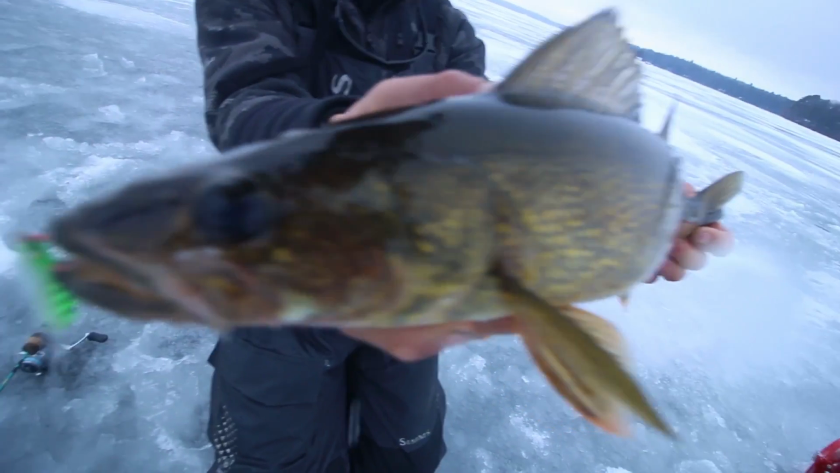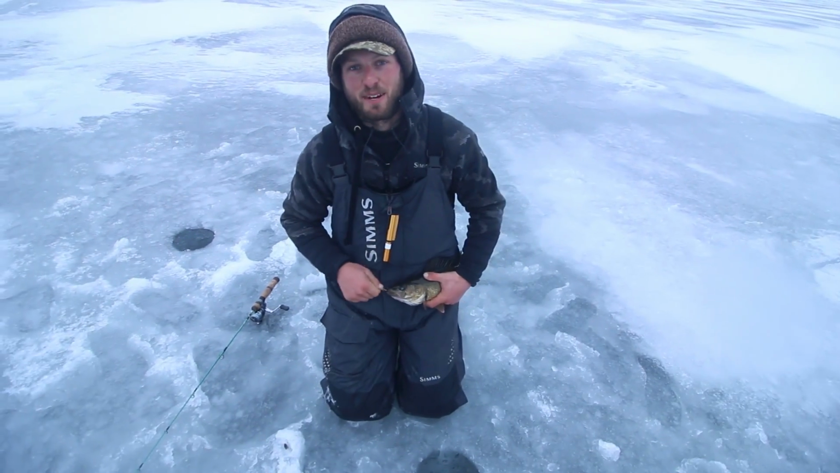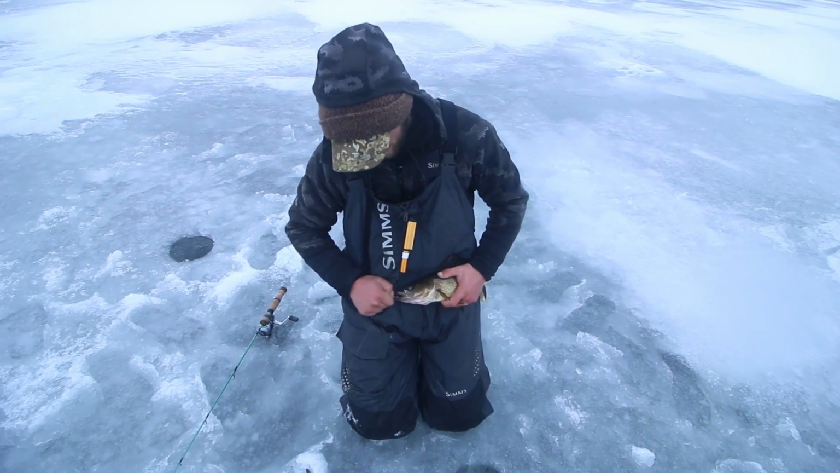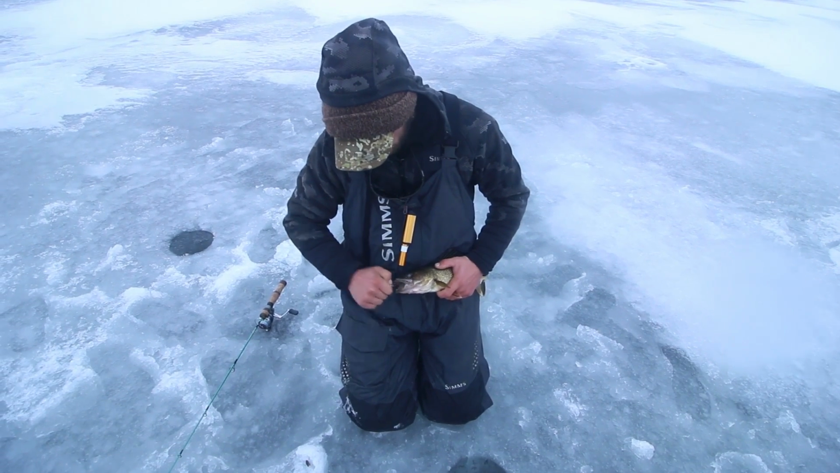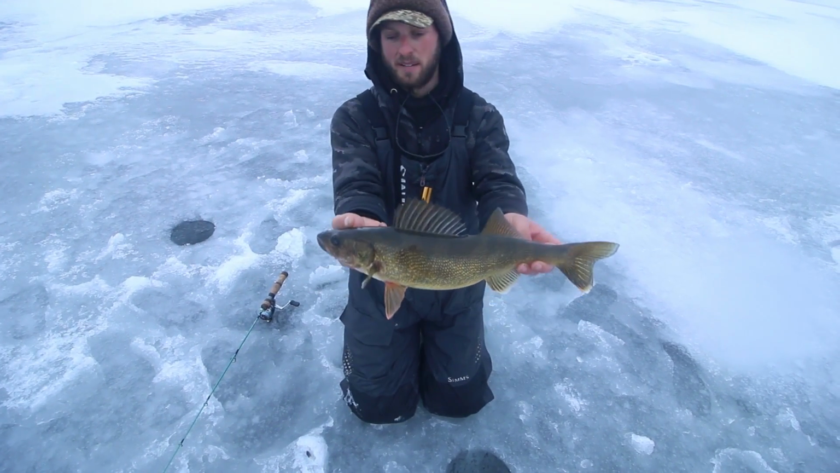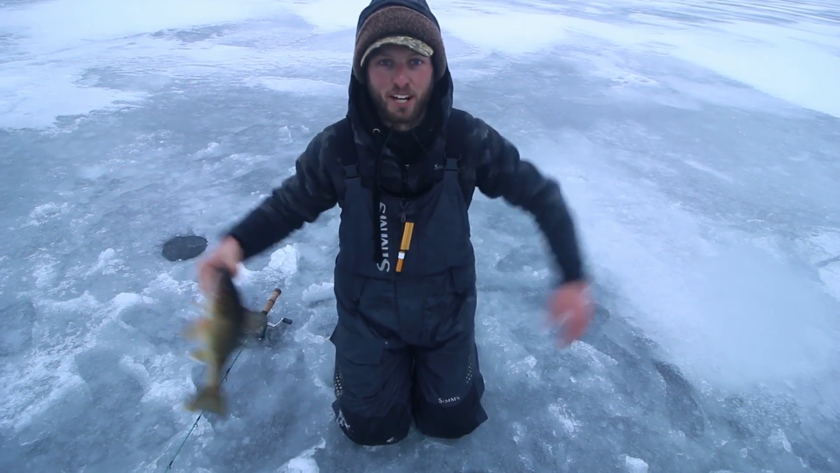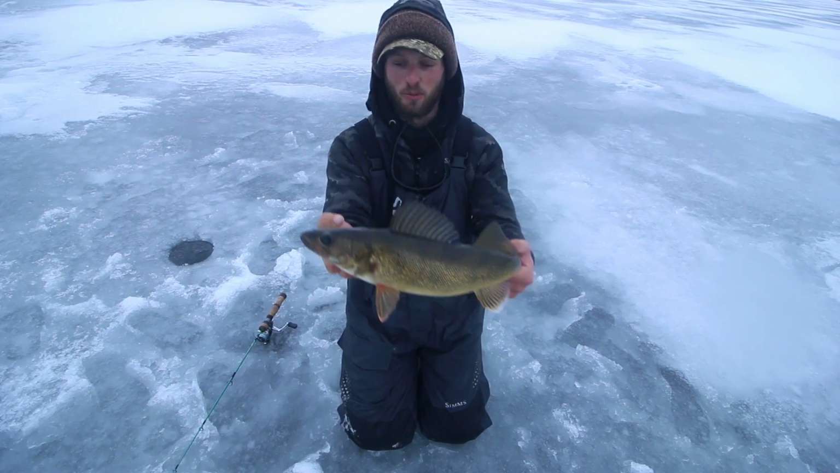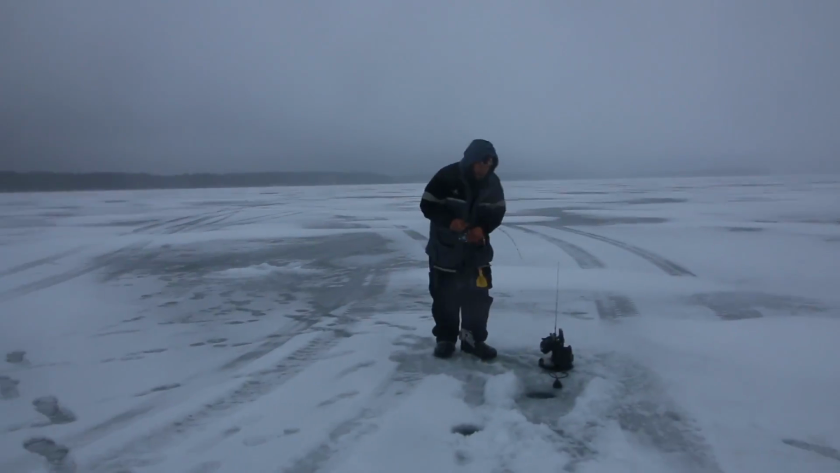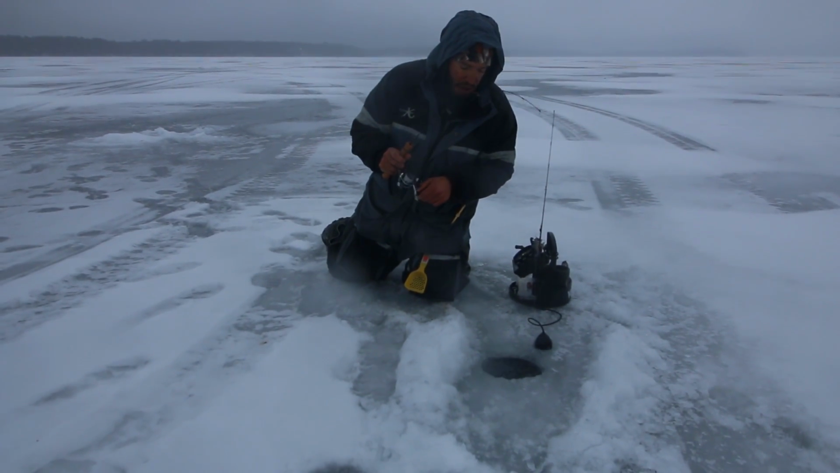Just punched that Castmaster. I was actually dropping down, and that one started coming up off the bottom. And when they're doing that, they're probably gonna bite. He actually sank back down to the bottom. I kind of dropped back down to him, ripped it up two times, and he just came flying after it. Awesome fish right there. Middle of the day, nobody out here, Hayward, Wisconsin, catching a whole pile of those guys today. Walleye? I believe so. Yes, it is.